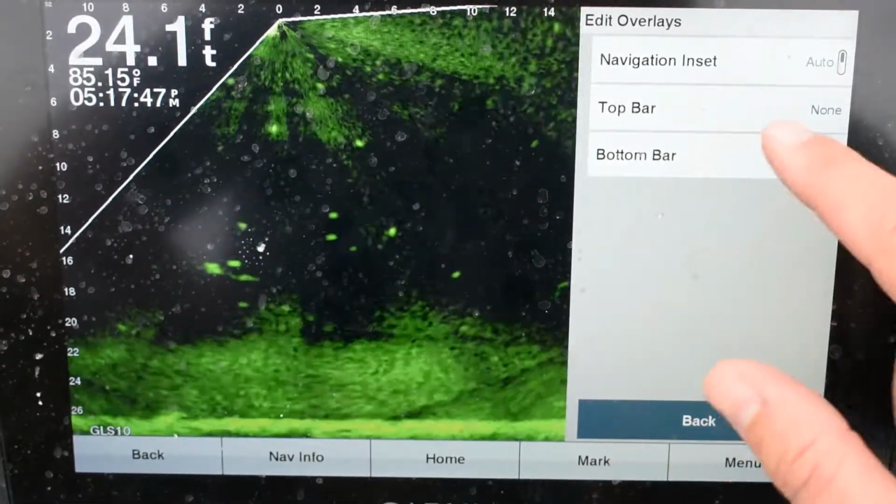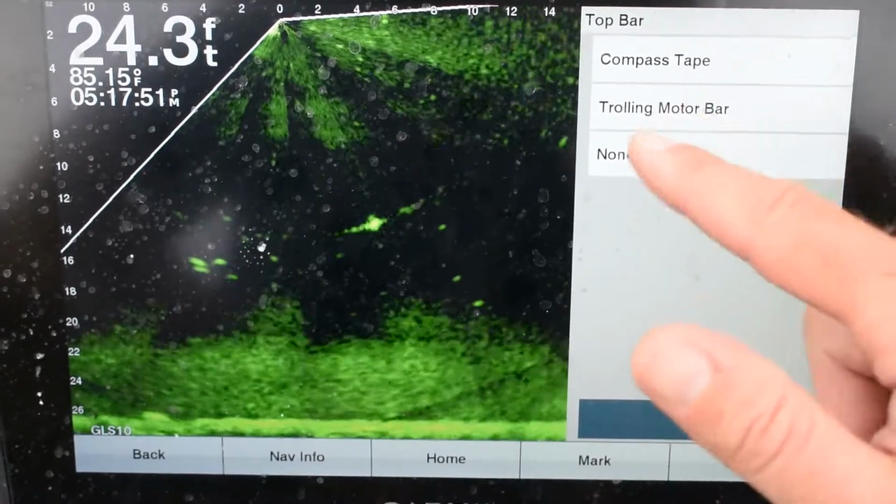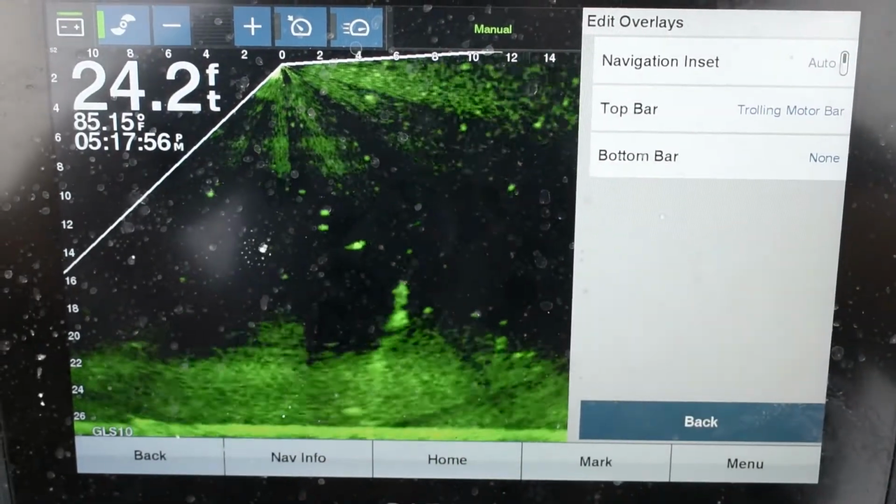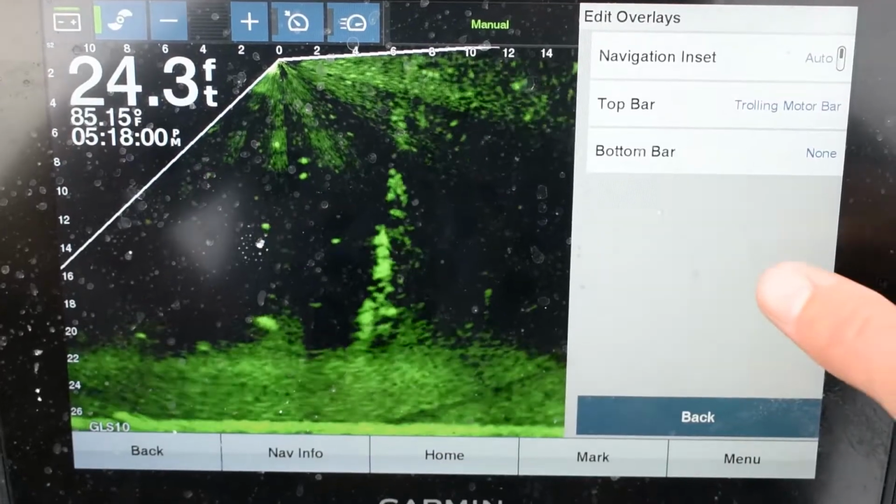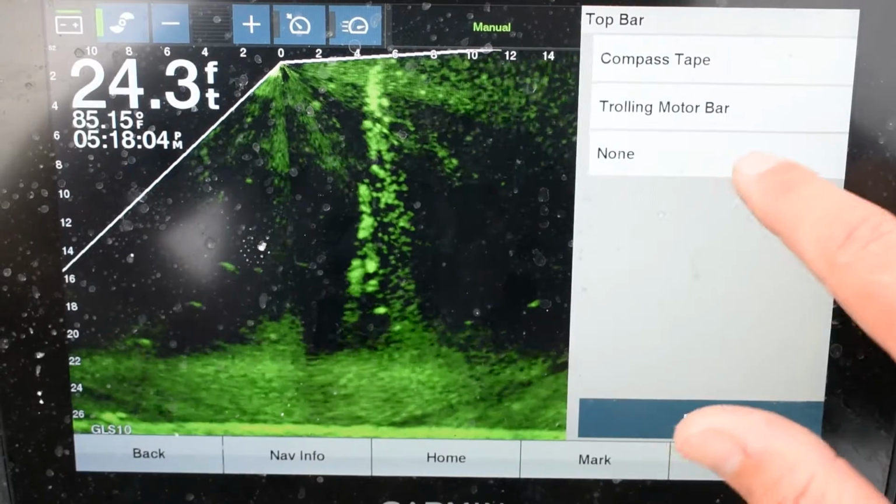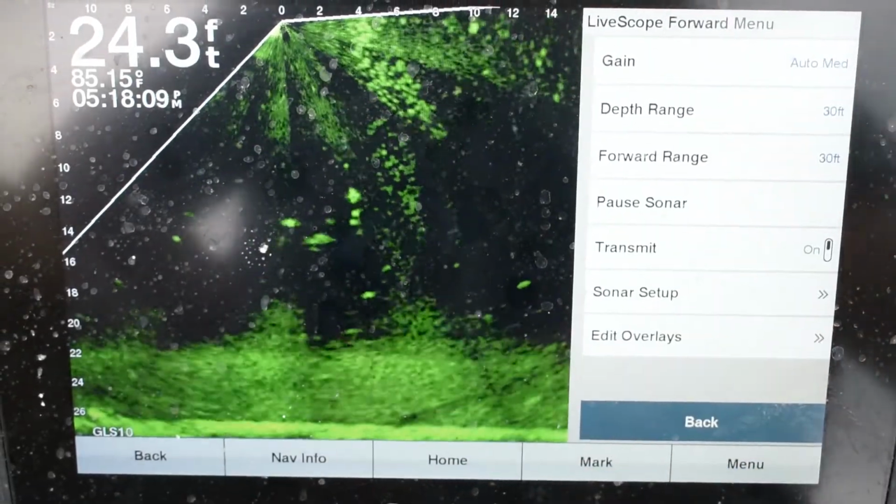All this here, your top bar. If you want to put a compass tape, or if you have the trolling motor and you want to put the trolling motor bar on there, you can. This is what it looks like. And you can actually control your trolling motor from your unit. I have a remote control, so it's useless to me. So what I like to do is have it on none. I like as much of this screen as I can get.